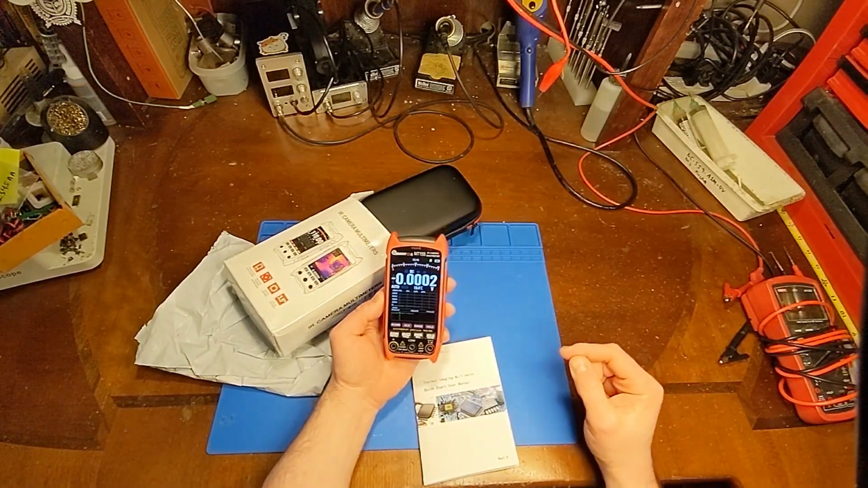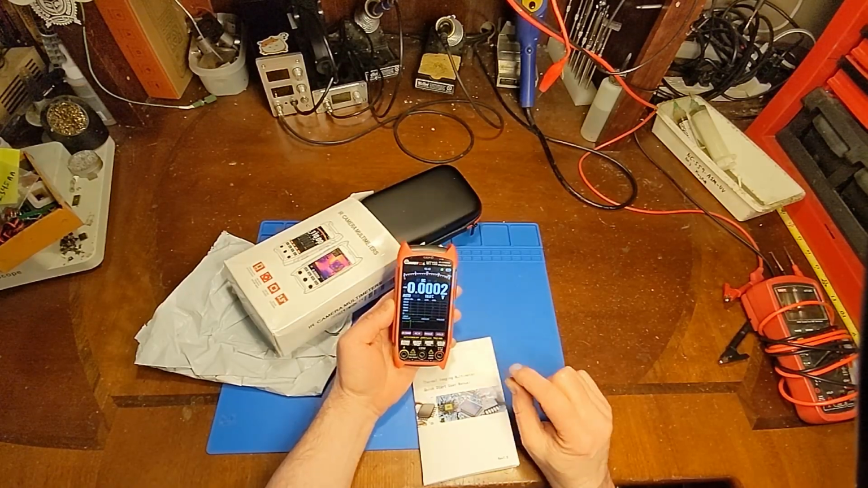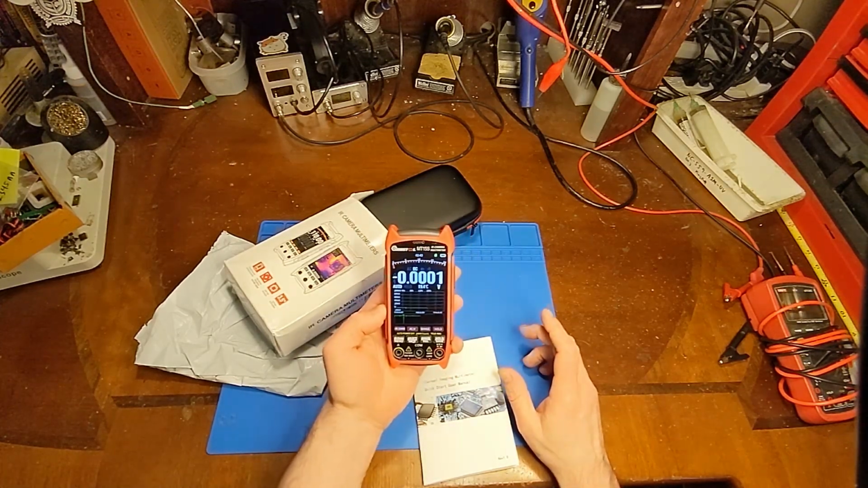But anyways, I'm going to go over the pros and the cons of this little guy, and we're going to do a little bit of a deep dive, maybe even take it apart. But let's get started with going through some of the features and functions.